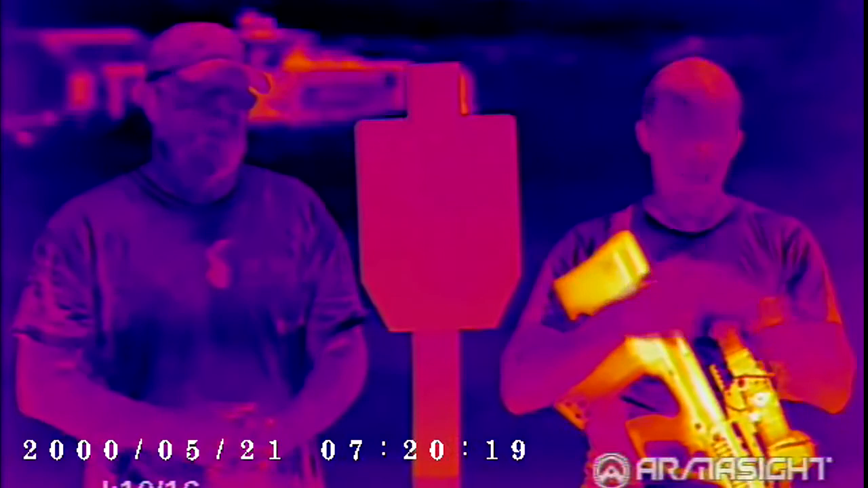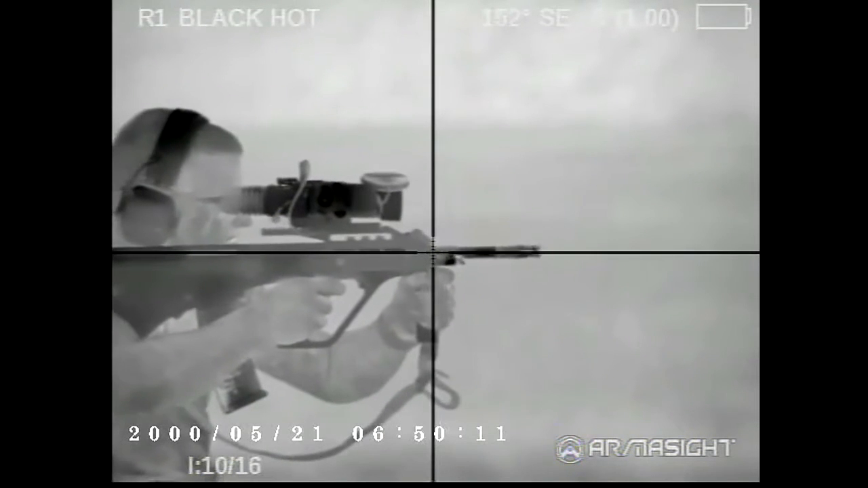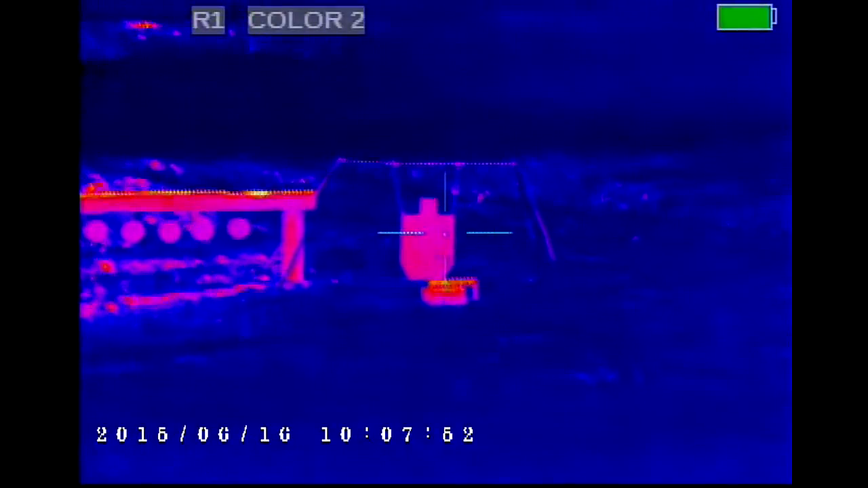Now, speaking of hot, I ran the MSAR just a little bit earlier to show the wide variety of weapons that the thermal can be used on. And the Bullpup is kind of an ideal platform, like the DeBoer and MSAR, pretty much anything. Nice compact package, and the optic isn't terribly heavy, so it balances real well. Yeah, and they're just great pieces of hardware, and that's the bottom line.